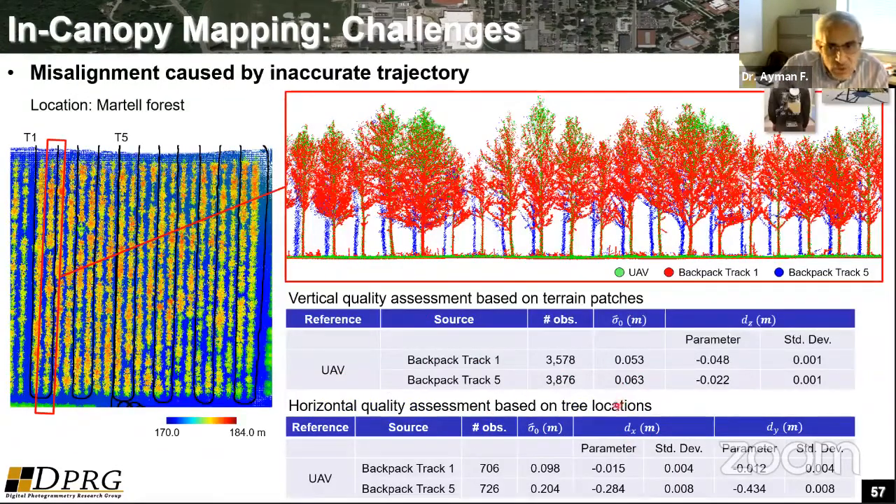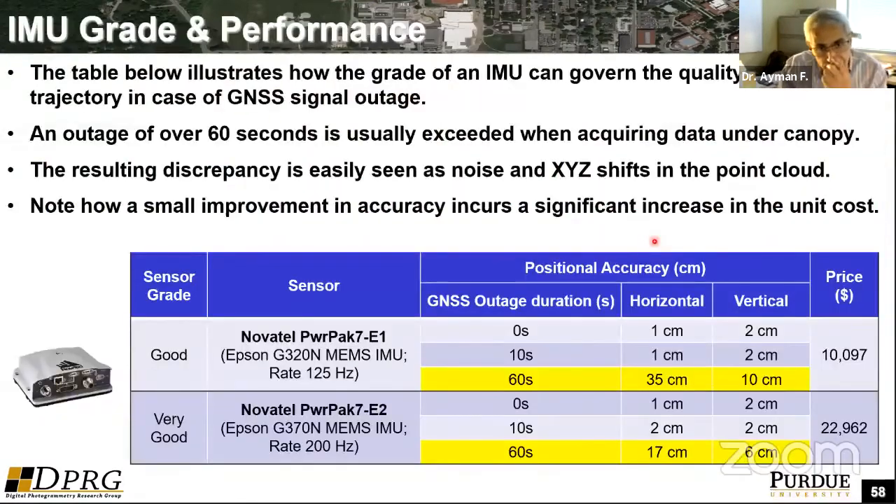We have numbers that show that on one of the tracks we have good compatibility of the backpack with the UAV data, but we have some shifts here. Just because of the time, I'm not going to get into detail, but hopefully the problem is really clear: with these in-canopy systems, whether they are UGVs or the backpack system, we get a very high level of detail, but because of GNSS signal outages, we suffer from loss of lock and deteriorated accuracy.